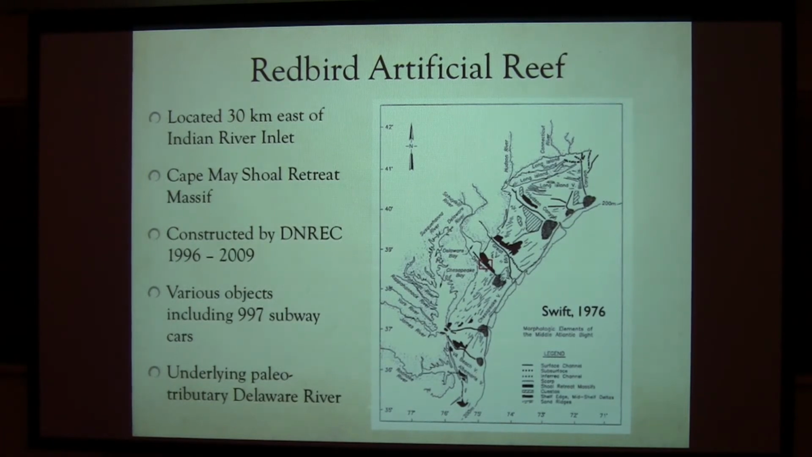So this was the ancestral Cape May, and what we're looking at is this artificial reef site. It's one of 13 that the state of Delaware operates. 10 are inside the bay. 11, 12, and 13 are outside. This one's referred to as the Redbird because of the subway cars. It's about 30 kilometers east of Indian River Inlet. As I mentioned, it's on this Cape May shoal retreat massif. So when you get samples up on the top of the massif, it's like samples you would get on the beach in Cape May because it was the ancestral Cape May.